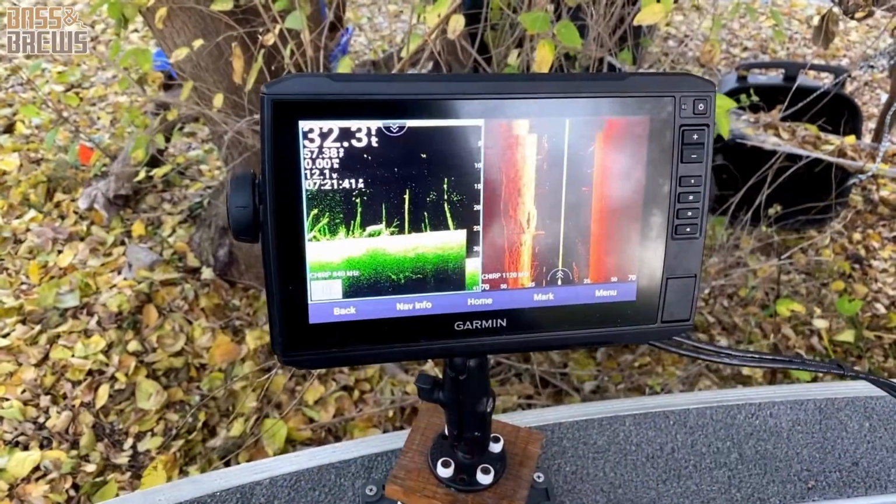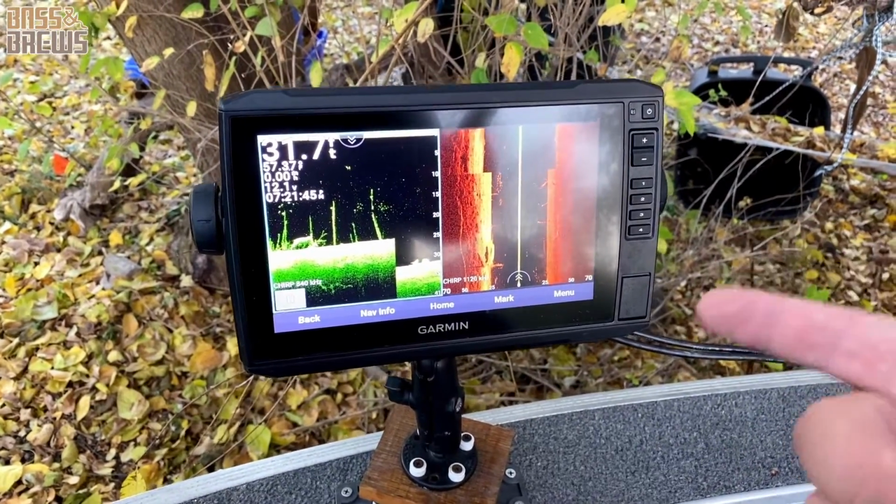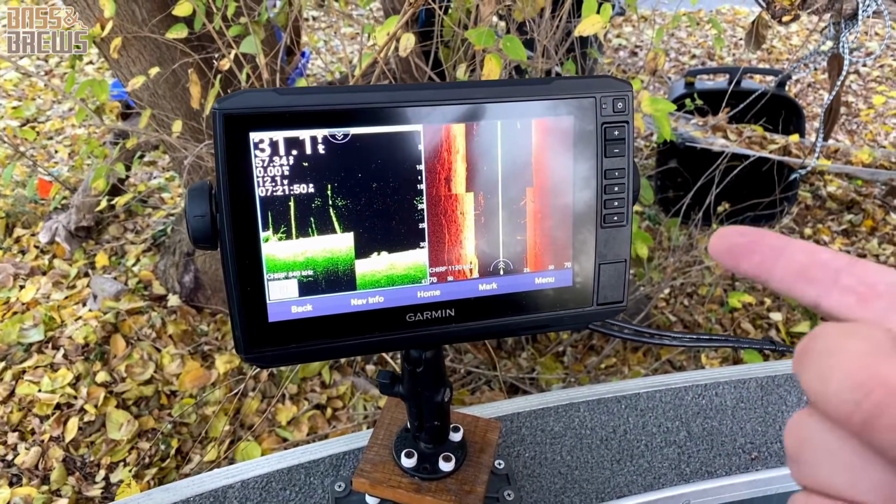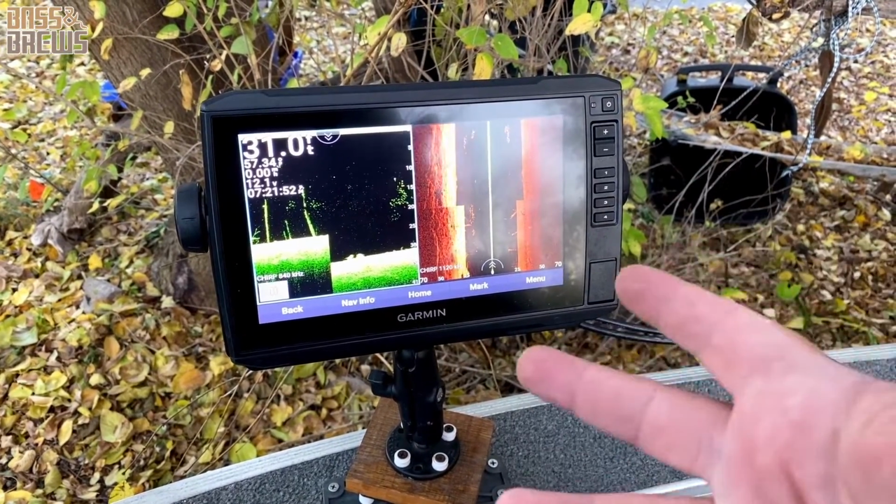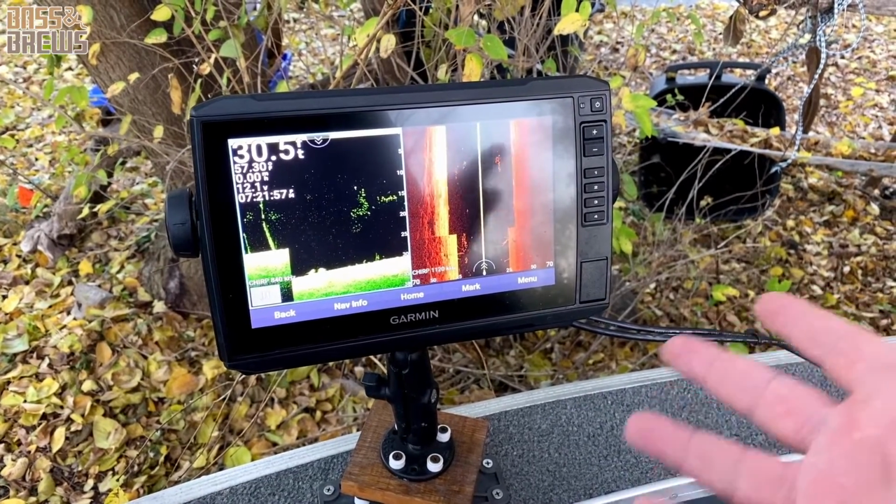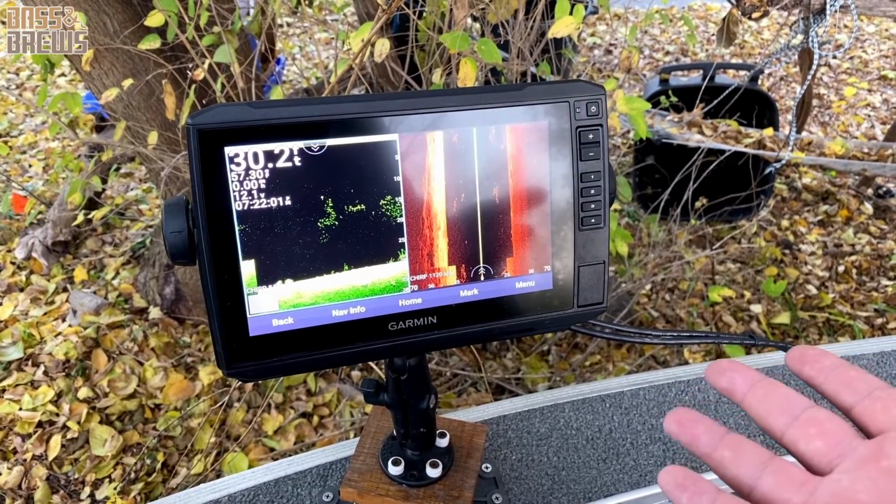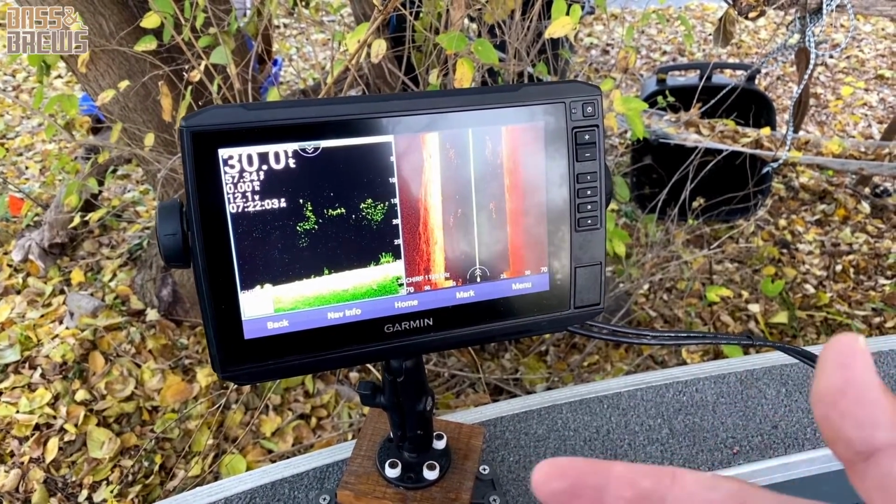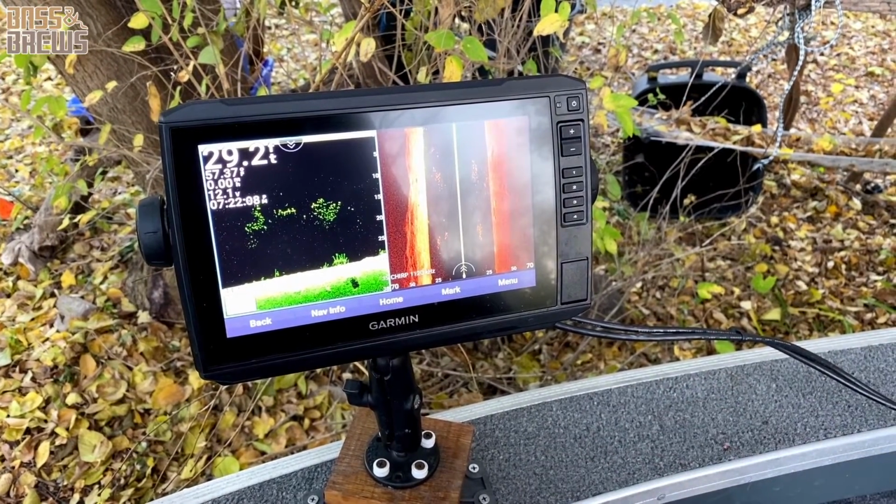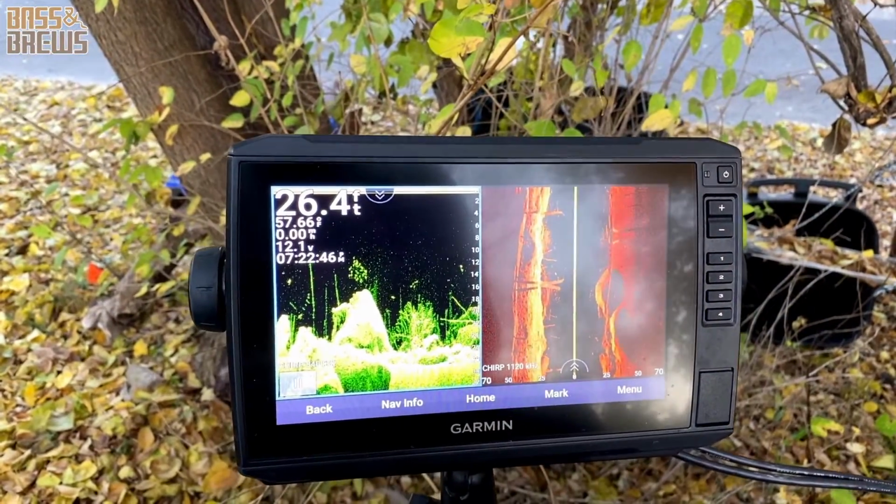But over here on the Garmin 93sv, there's only one. There's one of these, so you know this thing has side imaging, down imaging, and GPS. That's a 9-inch Echomap UHD, with the same abilities. It's just a lot easier to understand what you actually have. So now let's get in and talk about some of the features this has that maybe the Humminbird doesn't. All right, let's start out with side imaging and down imaging.